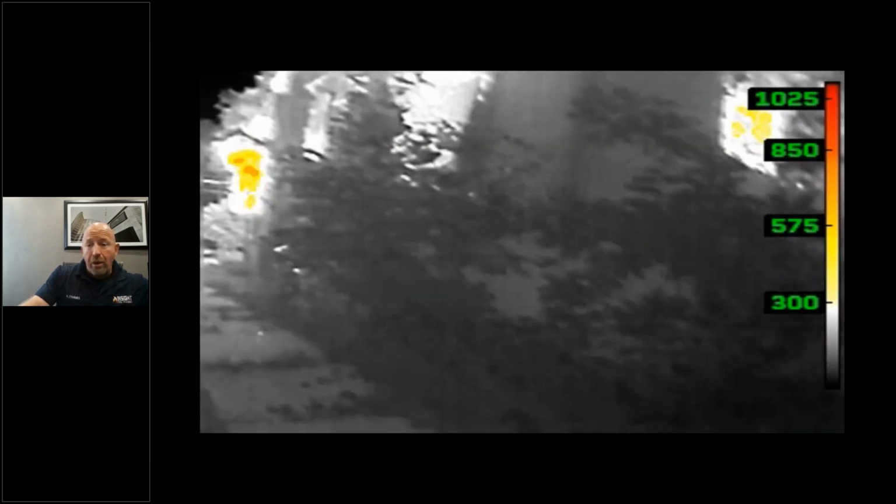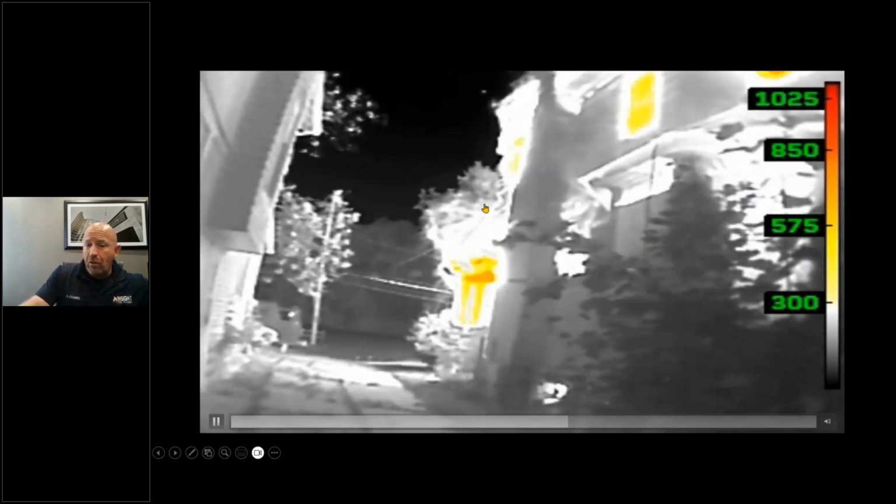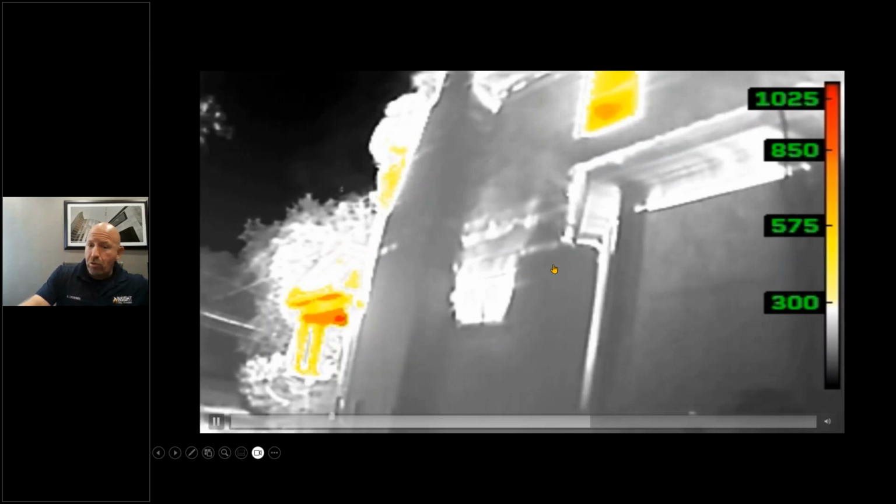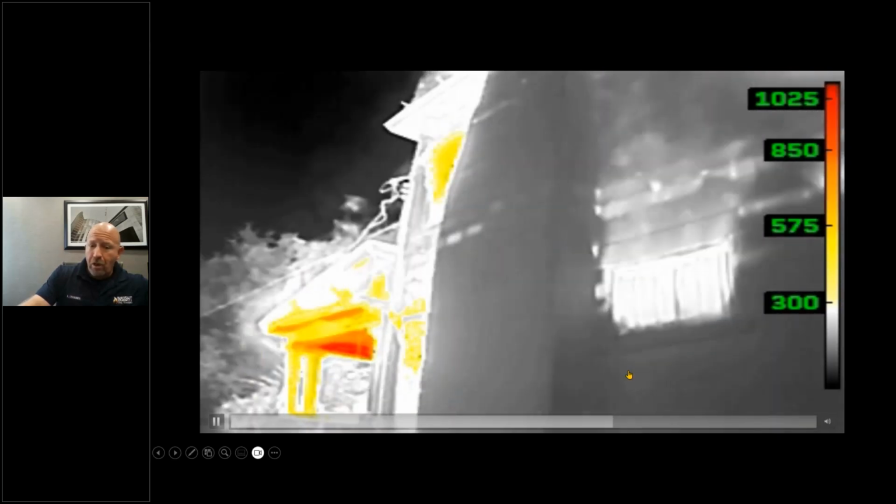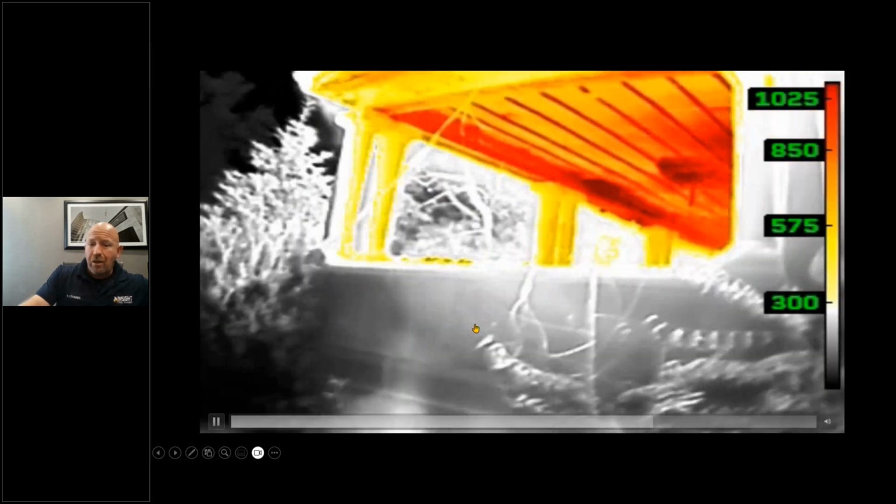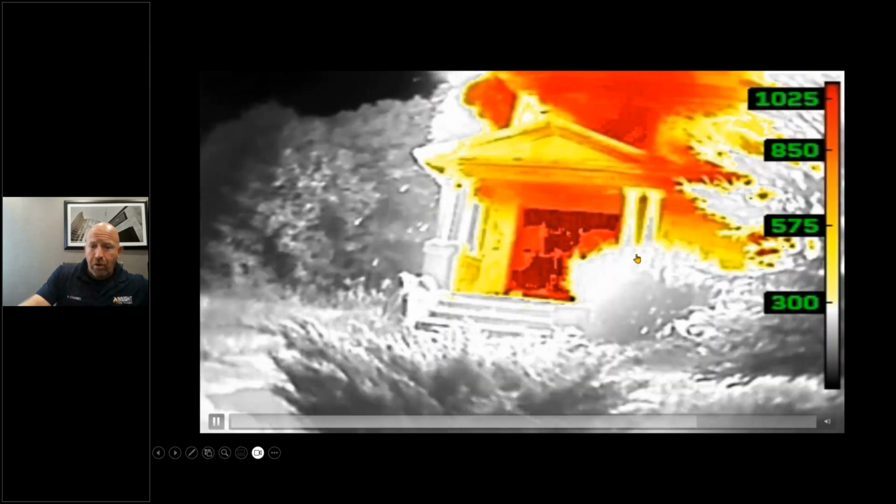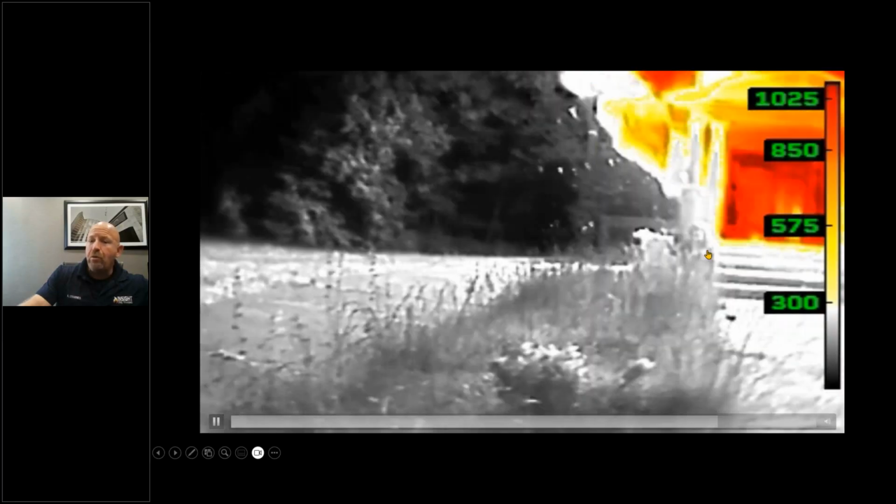There's still a few spaces in that back corner that they could make entry, but the majority of this building, the first, say 60, 70%, is well involved, showing heat transfer from the basement, moving up through the balloon frame to that second floor and above into that attic space. This could be a 2.5-story wood frame. You'd have to get him to give you the full details.